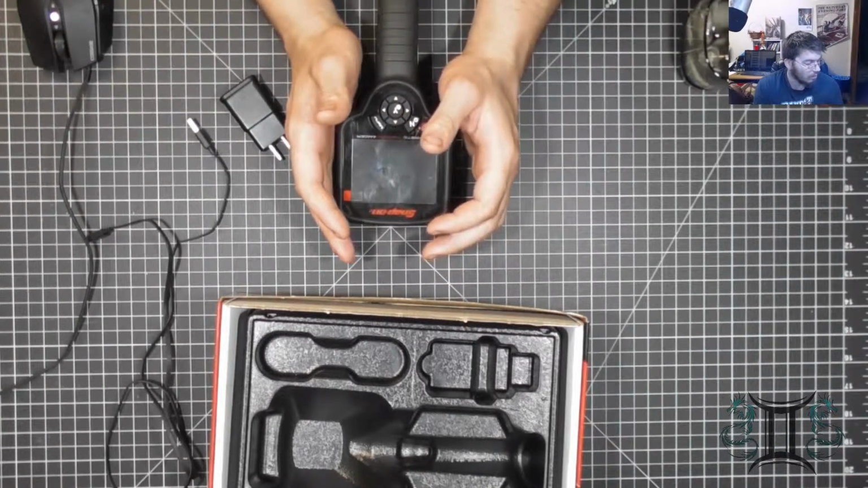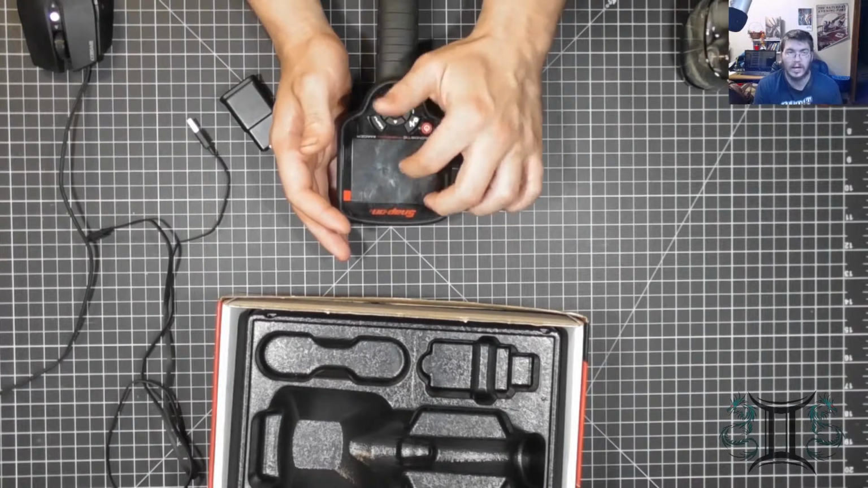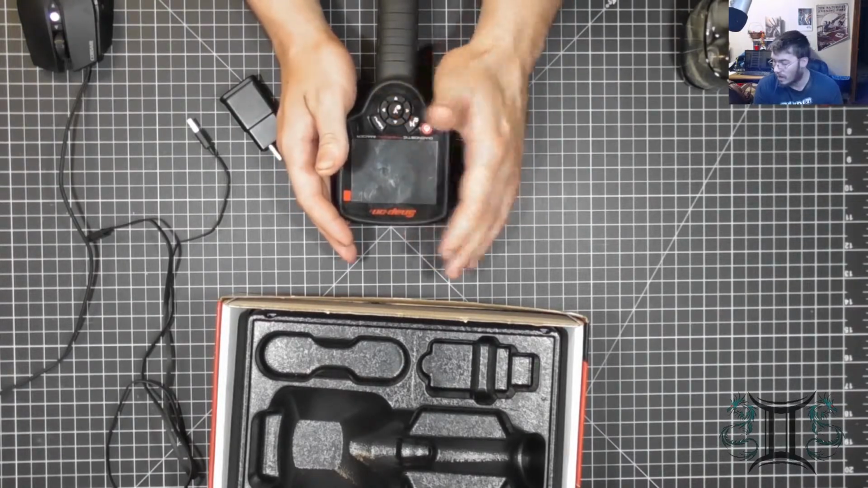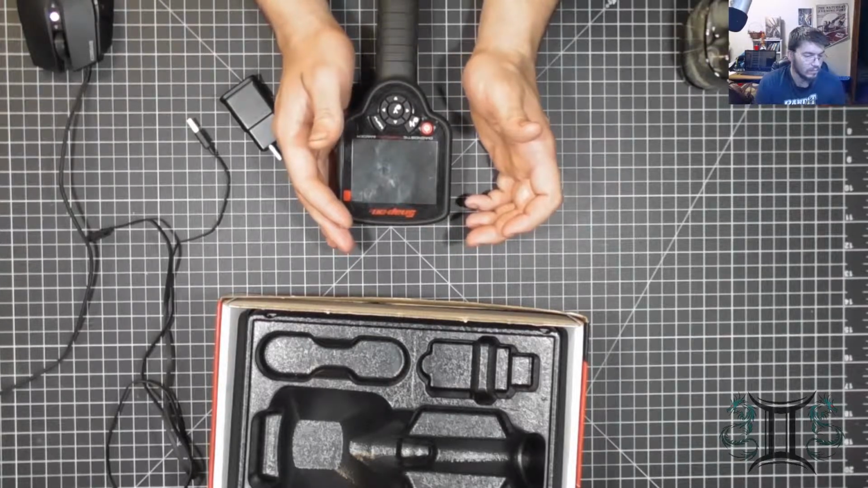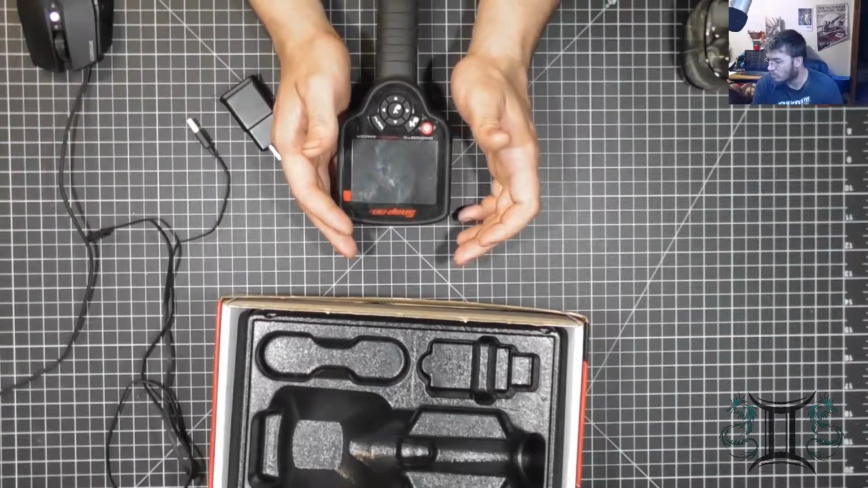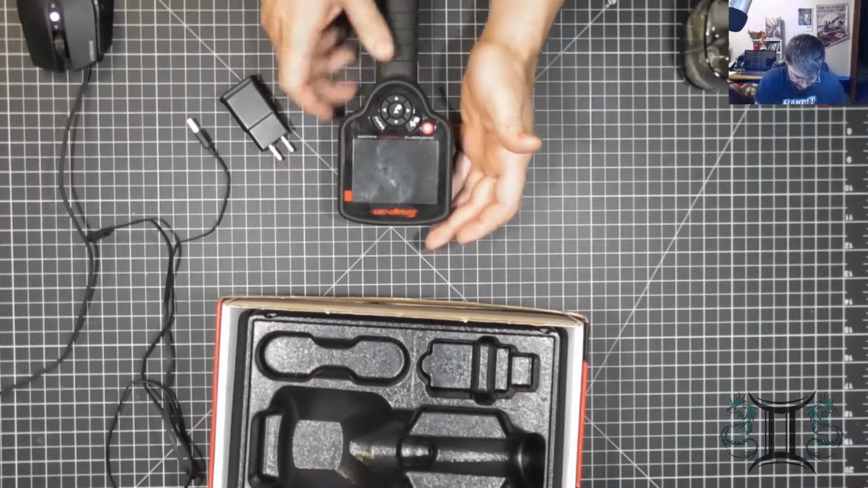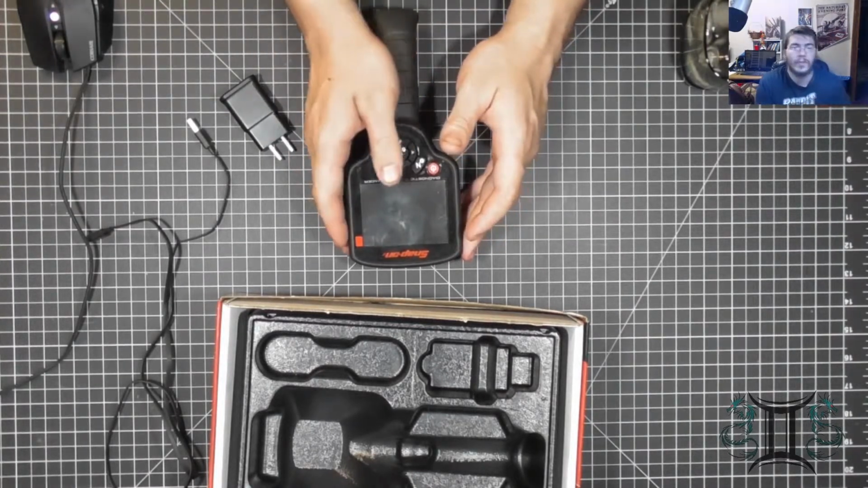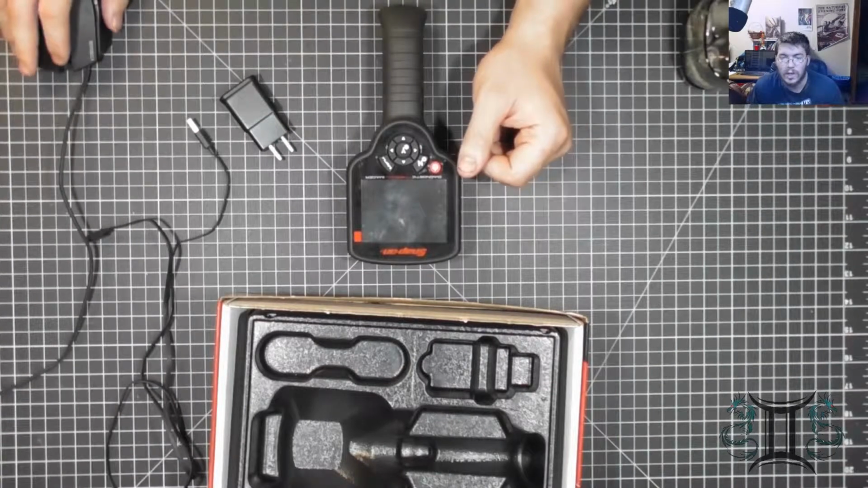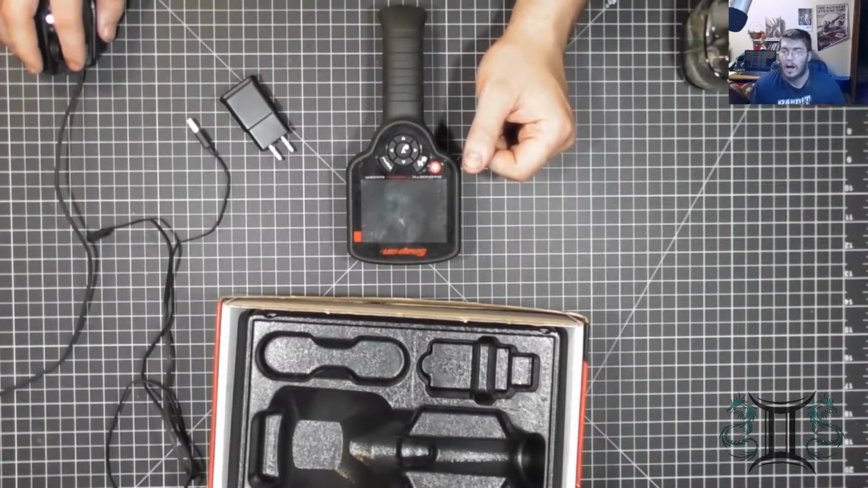The only problem was the DeWalt screen was a quarter the size of what this one was, and I really don't have anything to compare it to for how big it is. But the screen is, I want to say, 3 inches long and 3 inches wide. So it's a pretty big screen. So let's go ahead and go through a little bit of the specifications here.